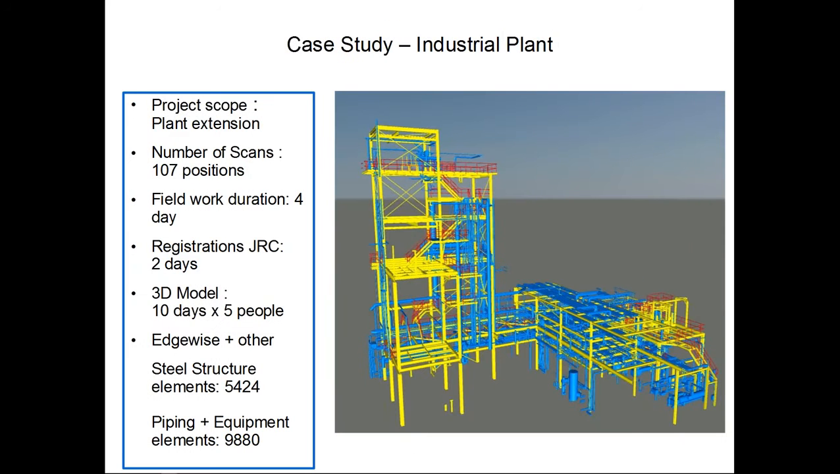For my second case study, and this will be the one that I'm going to discuss the most, because here the true power of GRC and ClearEdge are seen. It's an industrial plant with lots of structural elements, with lots of piping and equipment. For this project, this is a large project, we have taken 107 scan positions. Field work duration was around 4 days.